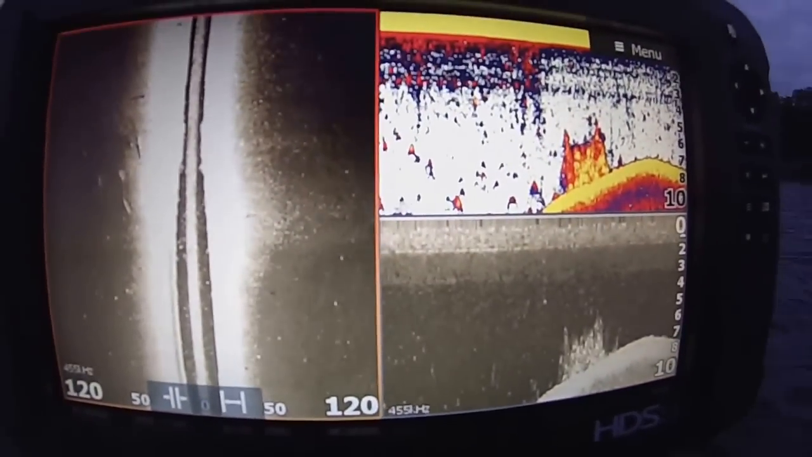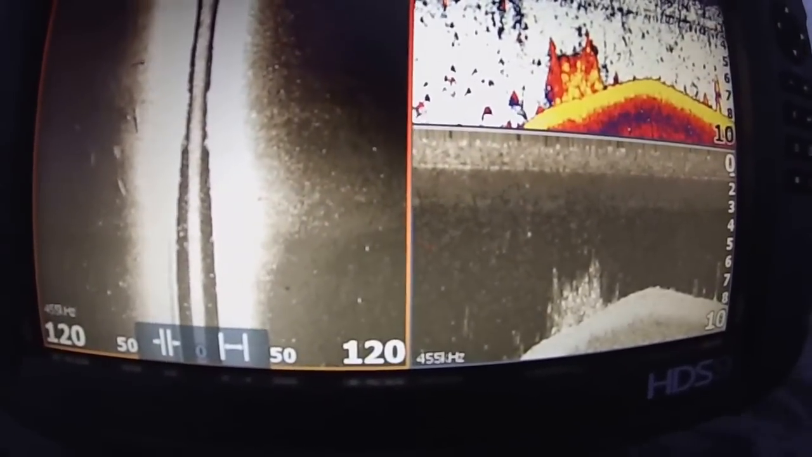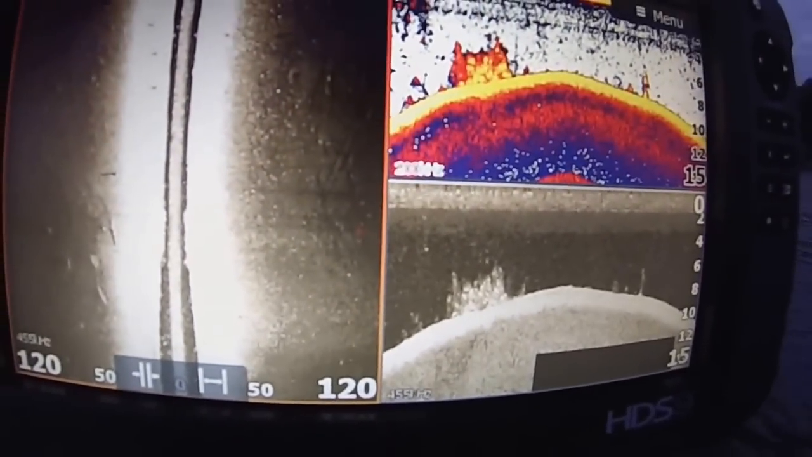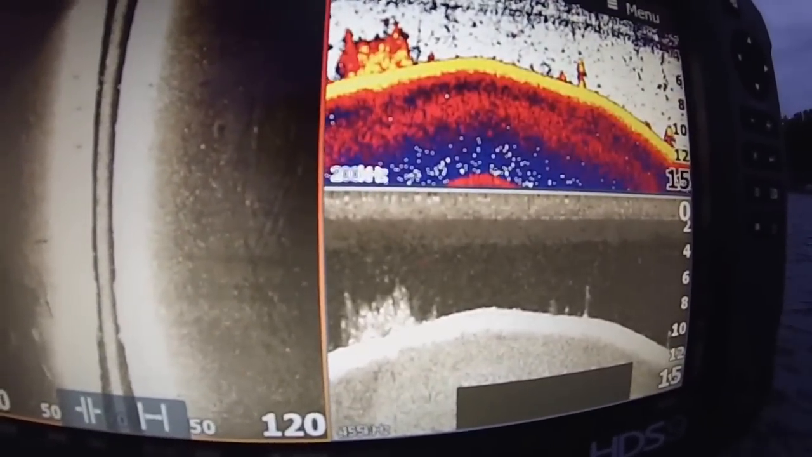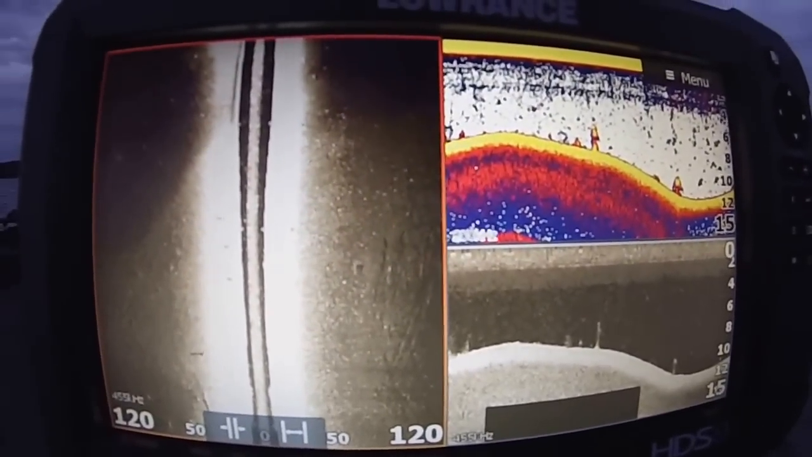I don't really see much activity in it. So I'm not going to stop and fish that. I'm going to keep on cruising. There's really nothing that's going to make me want to stop on this shoreline. Alright, well, let's go. I'm going to go check another spot out.